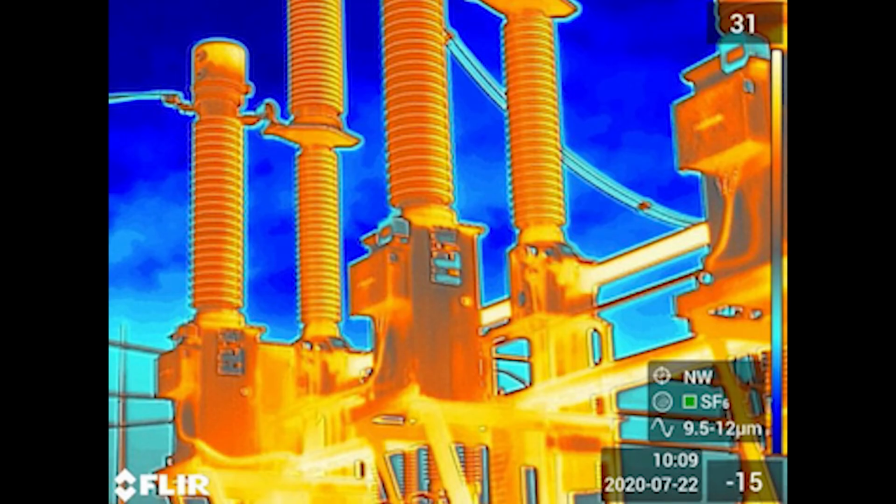When we take an infrared image of the equipment, it helps us to determine if the equipment is experiencing any unusual heating. Again, this helps in the reporting and provides a historical reference. It should be pointed out that great care must be taken on a sunny day not to aim the camera directly at the sun, as it could damage the camera, necessitating a very costly repair.